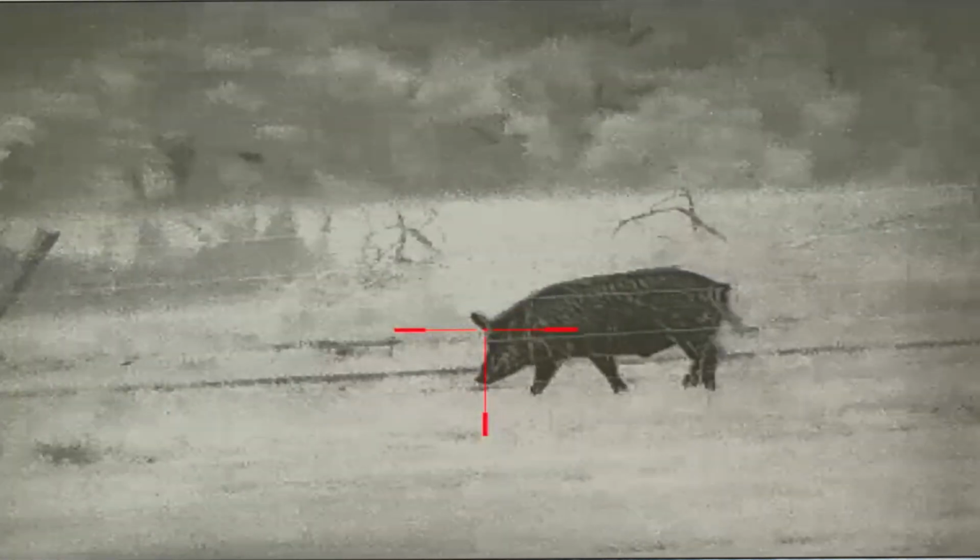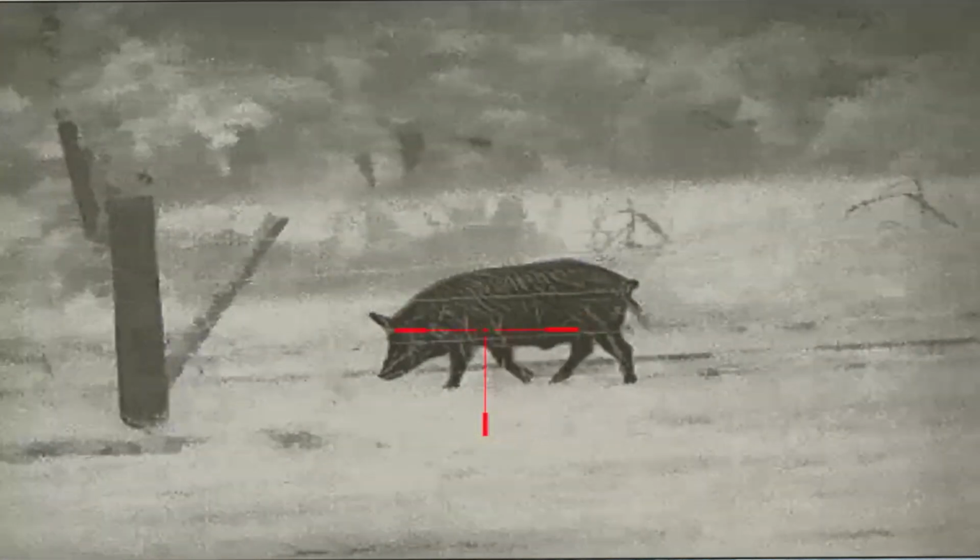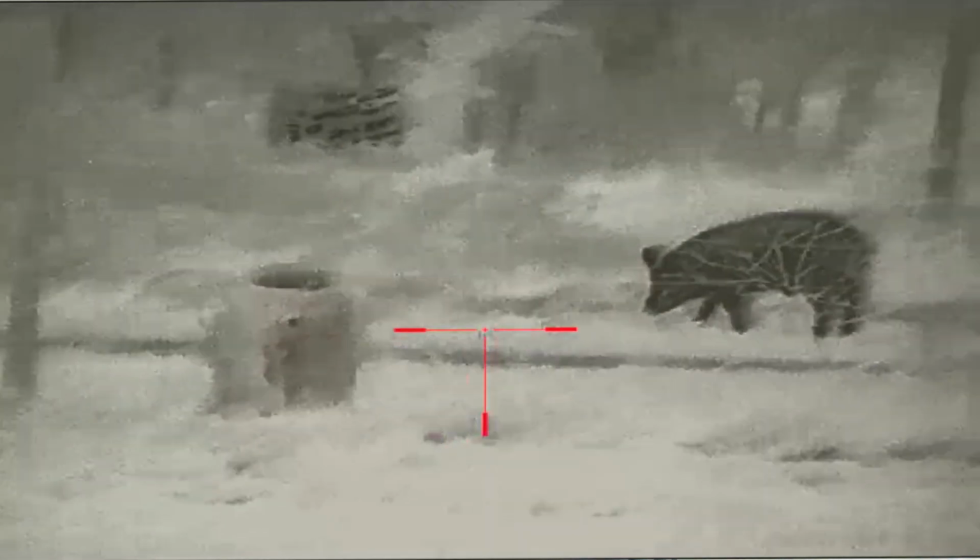But the problem is, he was on the other fence line, okay? So the owner has a fence, then there's a small road, and there's another property across the road with a fence. He was over there. So I couldn't shoot him because technically, you just can't. You don't have permission for that property, and then you're gonna have to go on that property to get him out. So it sucked. But I'll put the video up right now of me walking up to him and getting him. You can see this video right here.